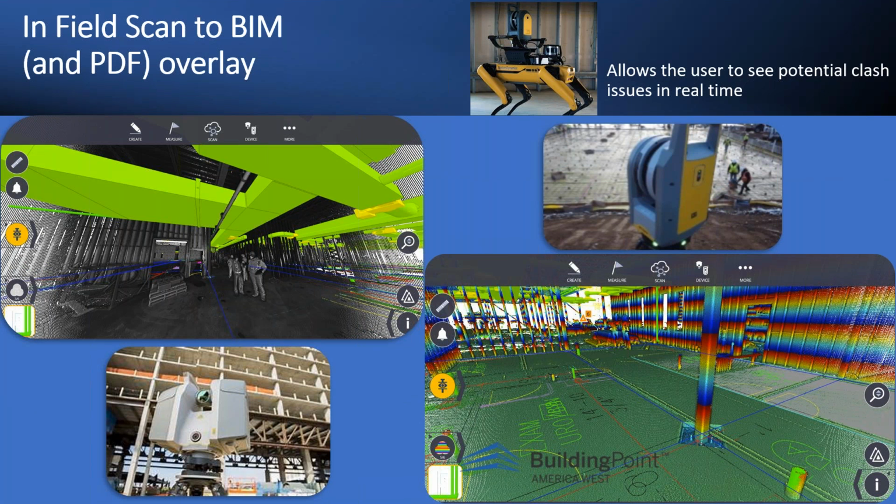Couple examples here. In the field of scan, the BIM world, we're now able to bring that 3D model into the tablet and scan against it in the field, without having to go back into the office, because once again, time is money in the construction world. It's being able to look for those clashes and problems right then and there in the field. In the upper left, if I remember right, this was an area up in Billings where we had the model, brought it in, started doing some scanning against it and checking for conflicts.